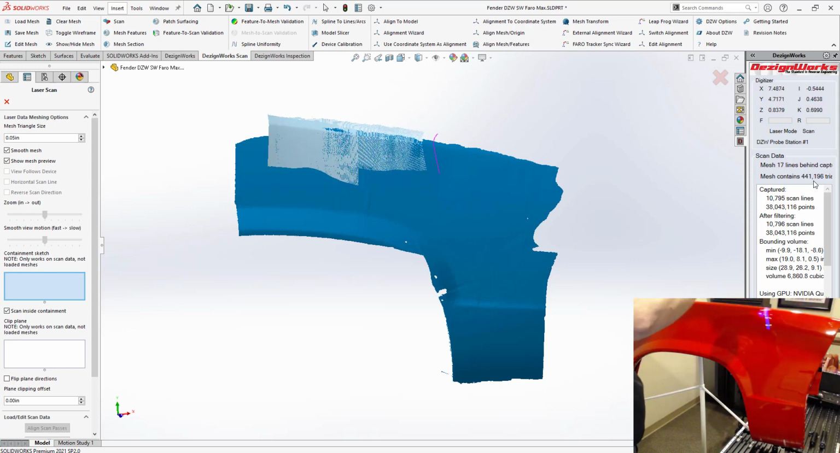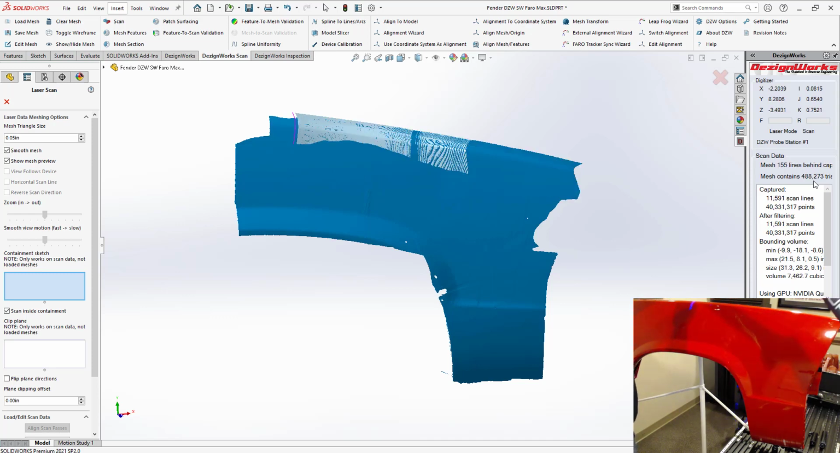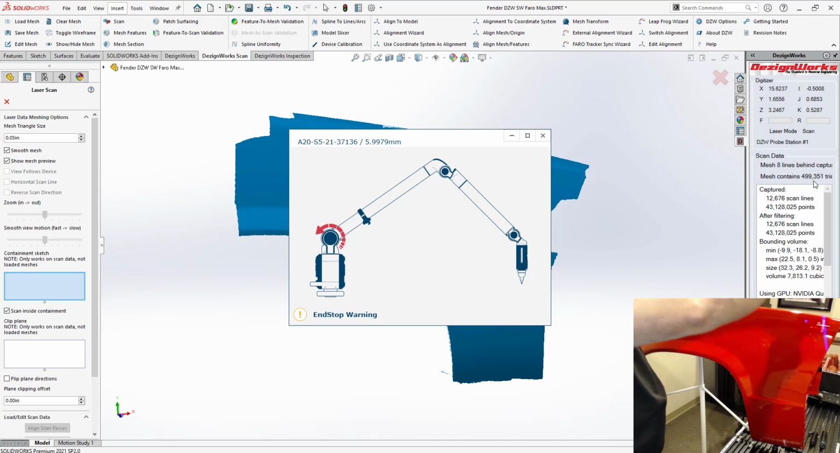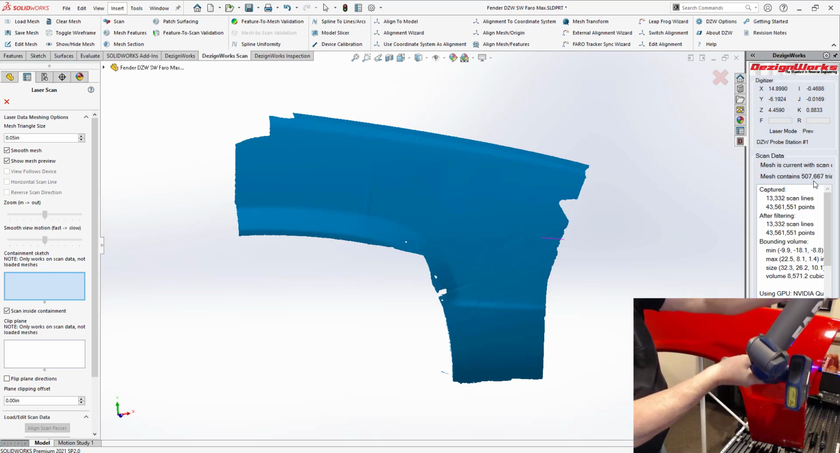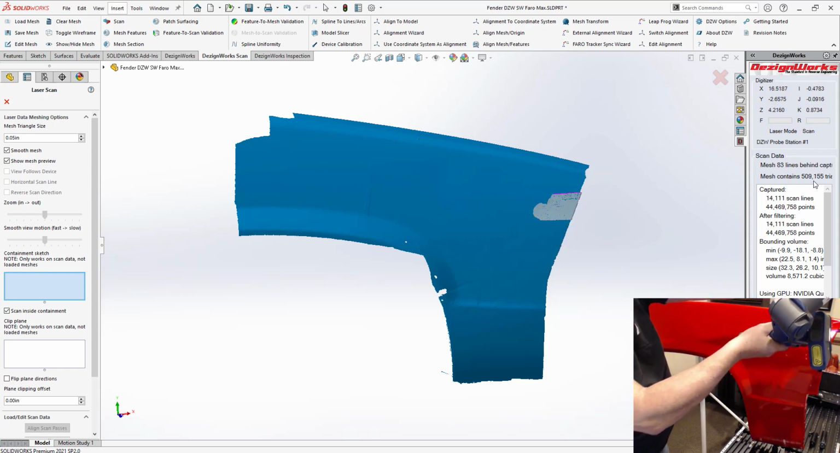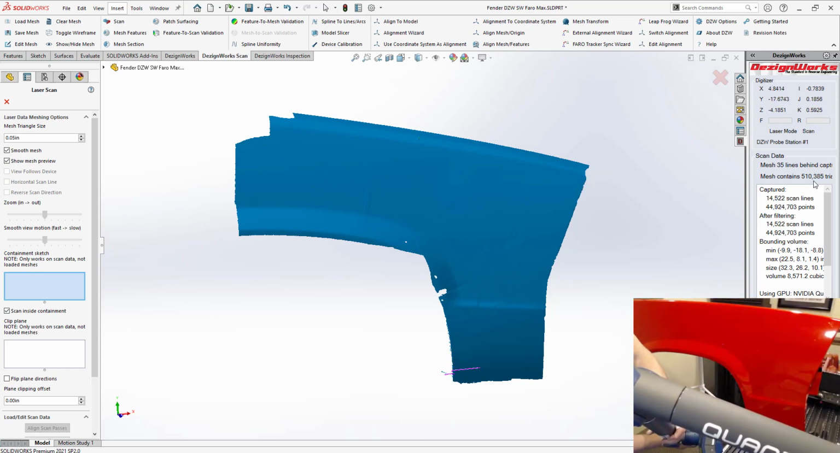Imagine trying to do this with the old-fashioned way, tape measure and all those kind of things. Or even a handheld, putting all the targets on it. You'd still be putting targets on it. So we'll come back over here and we'll get this little section that we missed. We're pretty close to it. That's why it's a little harder there. So let's go over here and get this undercarriage a little bit.